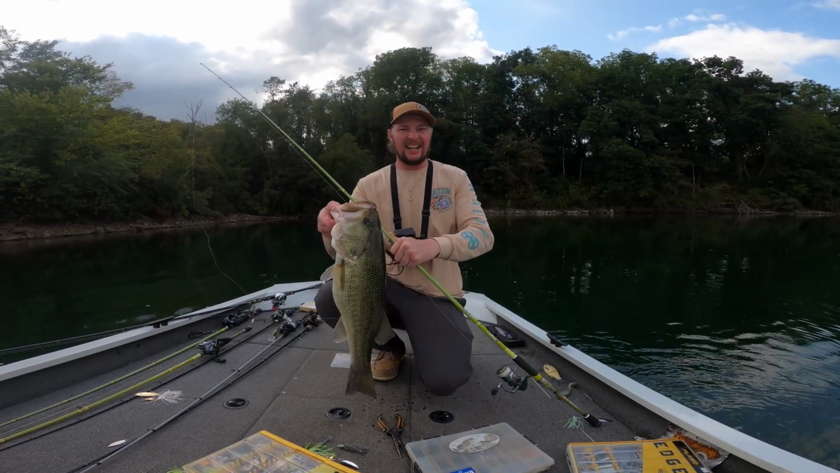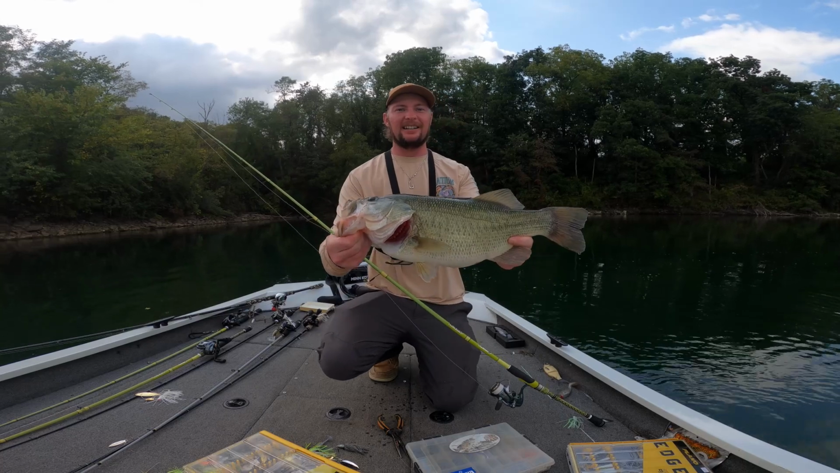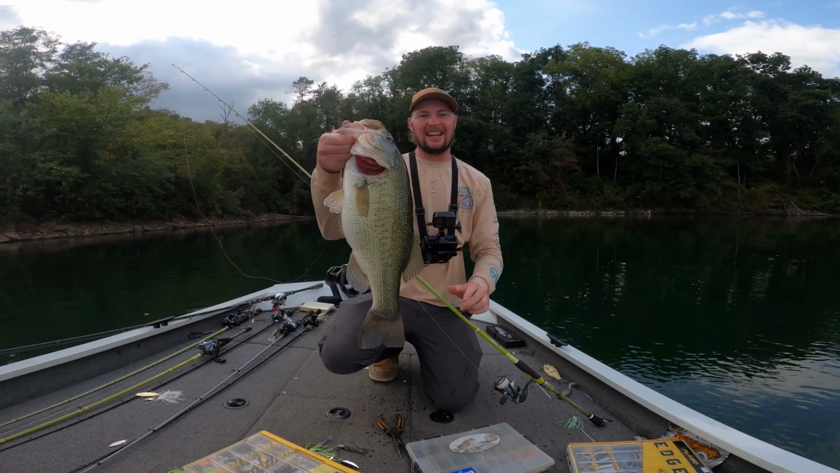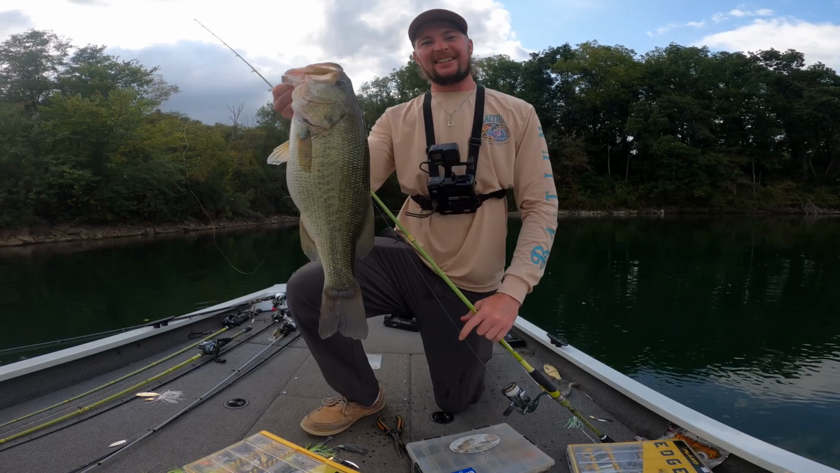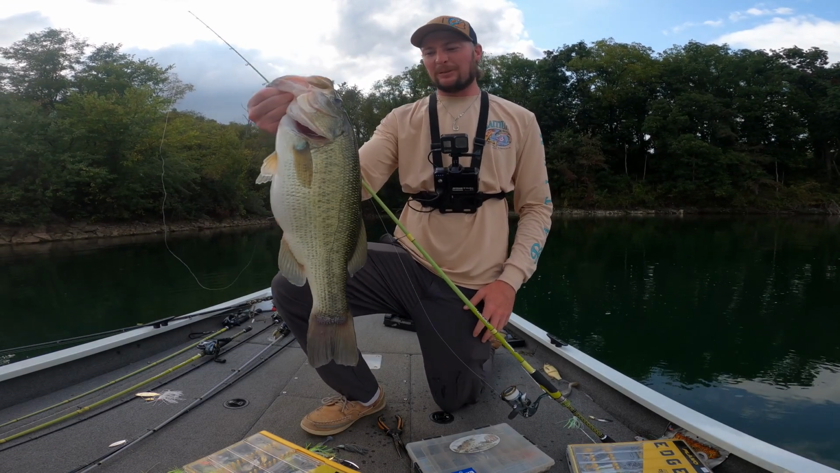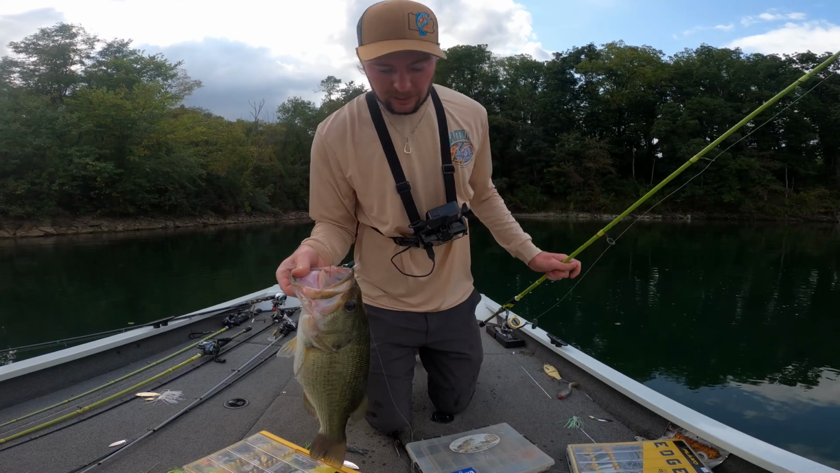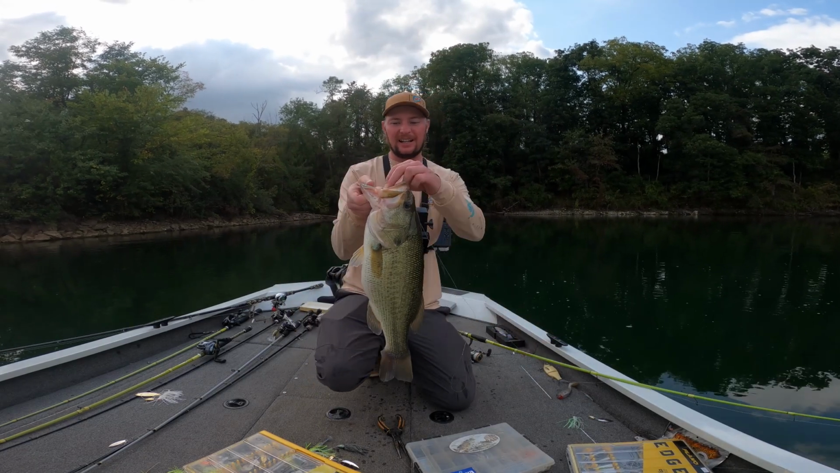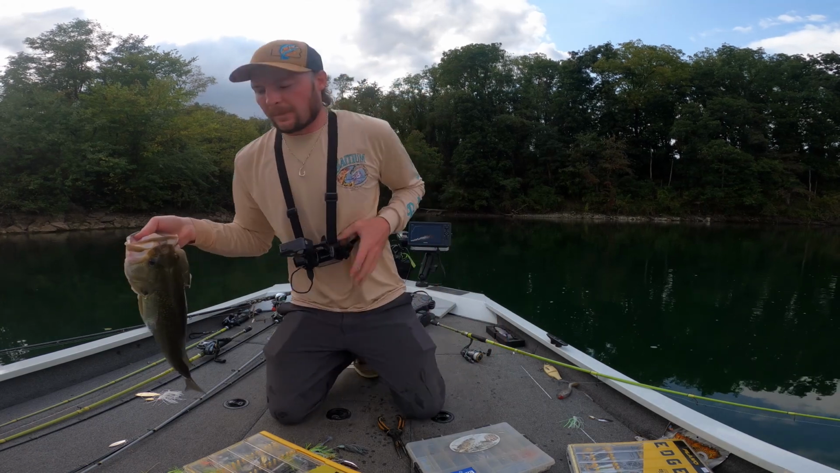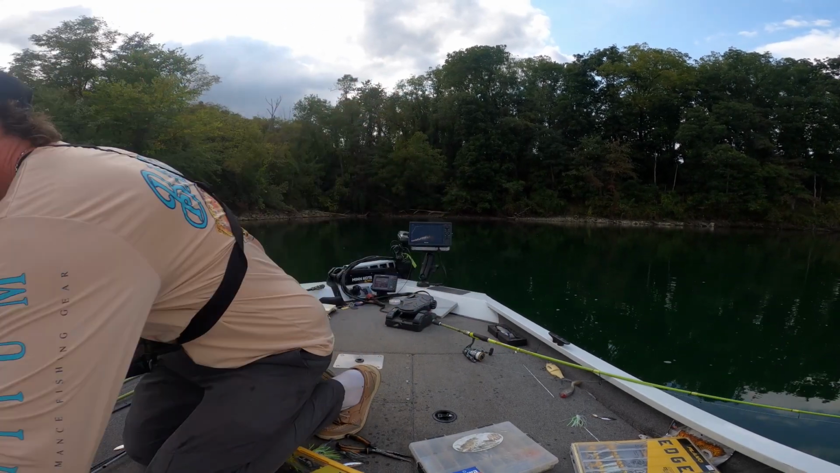That is what we come out here for, guys. Look at that absolute donkey. Heck yeah. Look at that beast. That's what we come out here for. It was a grind so far, but got this big girl. See what she weighs.